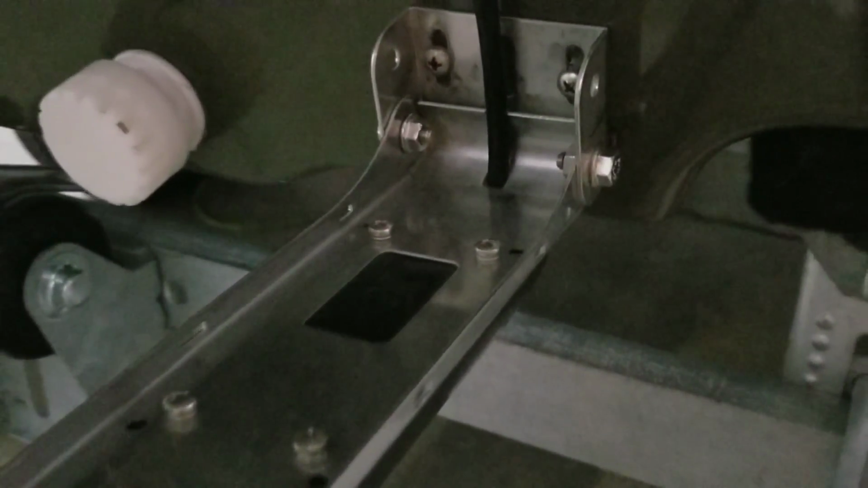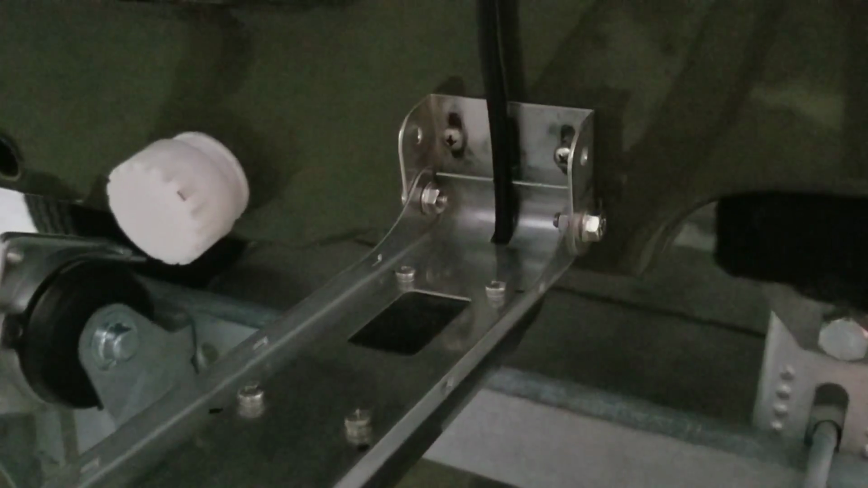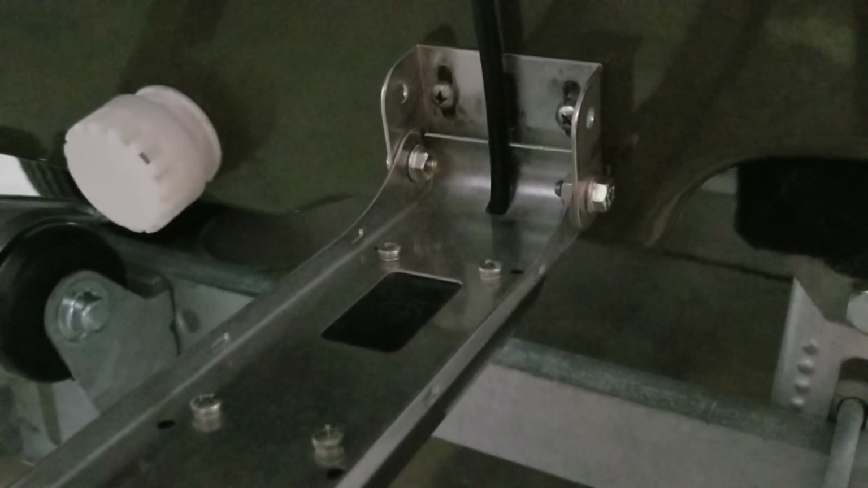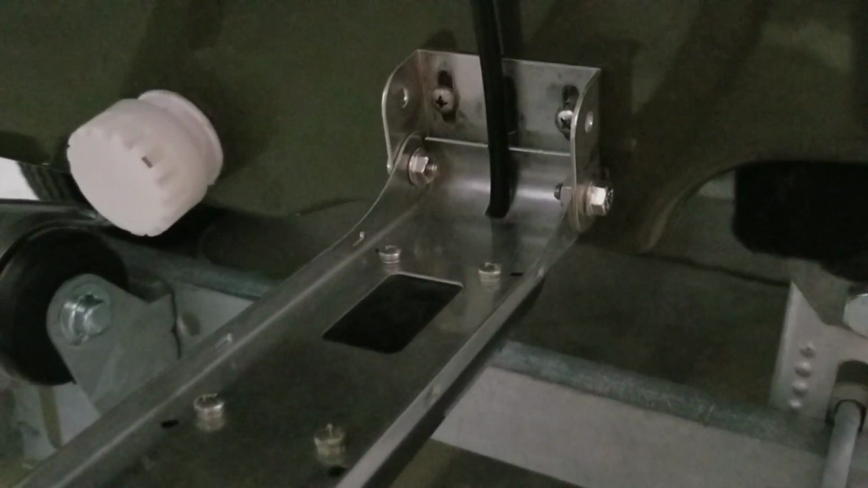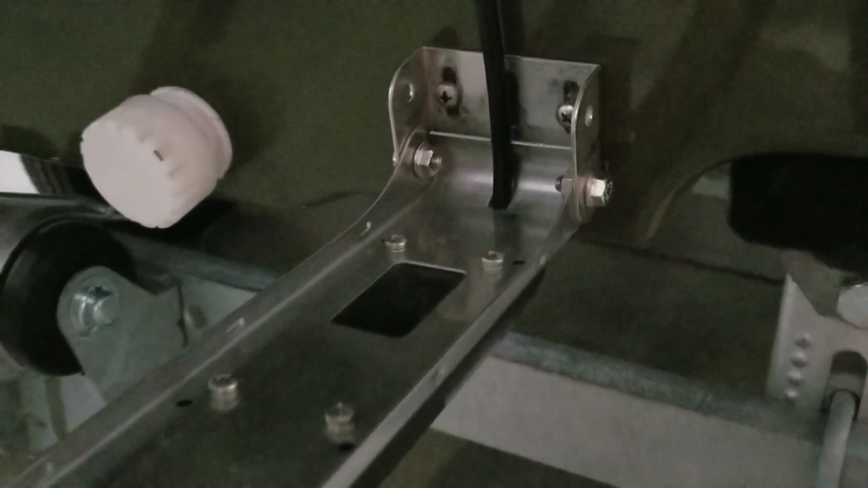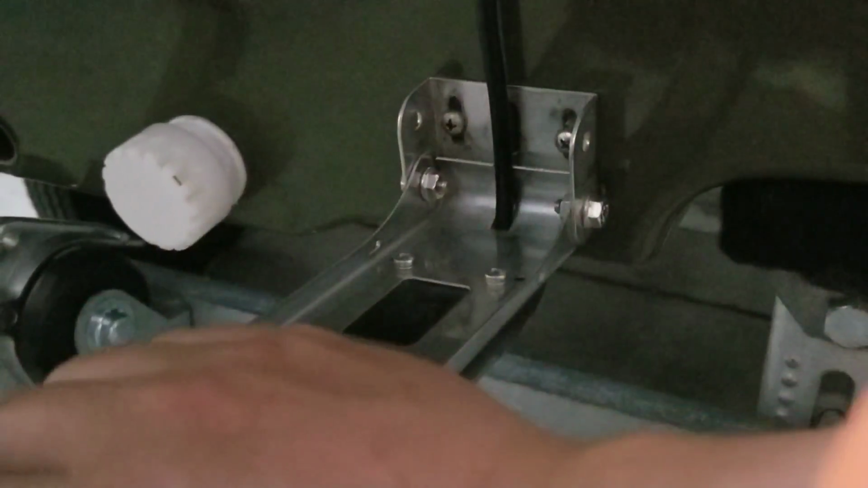Also, one of the big problems I have with some units is that water will come up from here and shoot up in a rooster tail. If you notice the way this plate's set up, you don't have that happen. So you don't have water shooting up there, causing cavitation, making a mess as you're running. It's a super clean running unit. You can adjust it really easy just by adjusting this as far as your up and down.